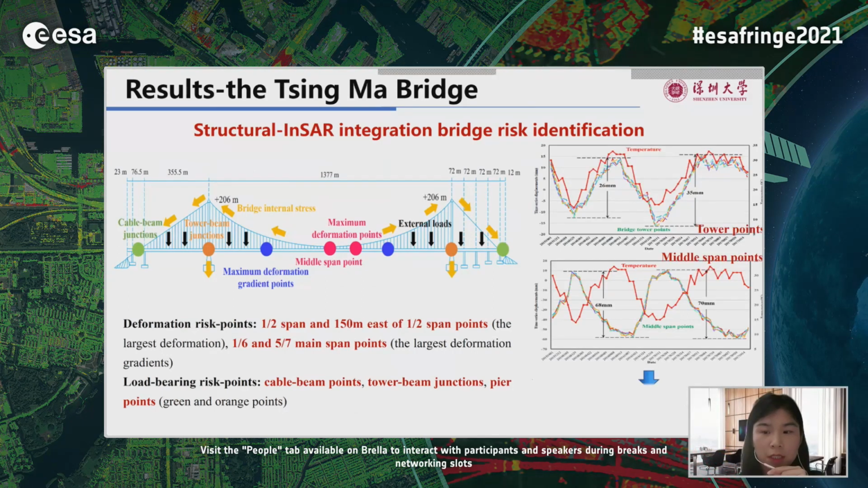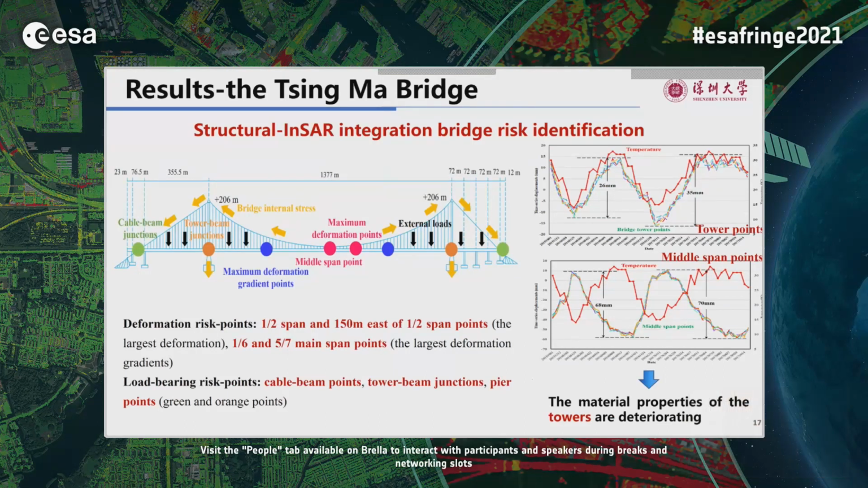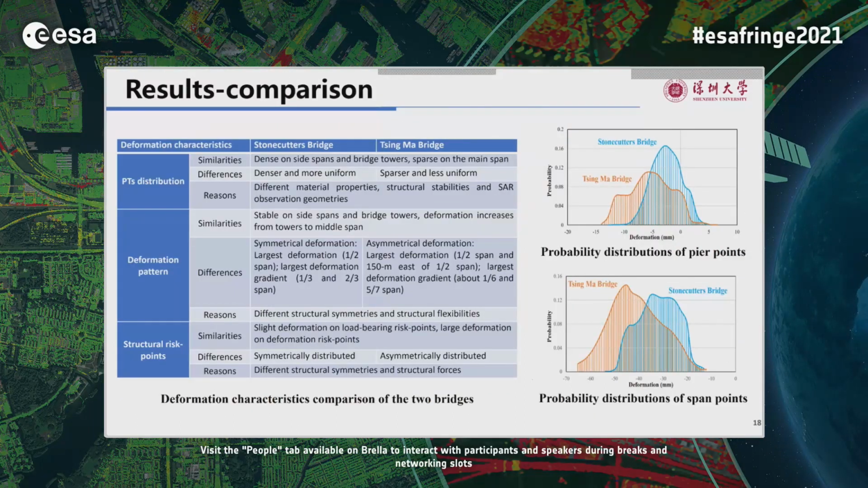And also, we can see the material properties of the towers are deteriorating, and no apparent mechanical damages are on the bridge towers. These are the deformation characteristics comparison of the two bridges, and the deformation property distributions of the pier points and the span points are similar to the normal distribution, but with slight variations, maybe affected by the random and complex environmental effects.